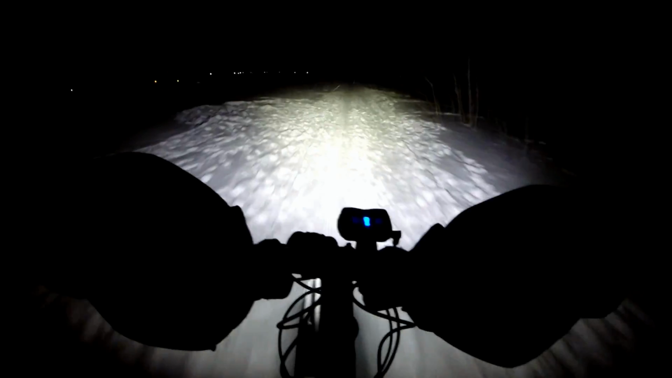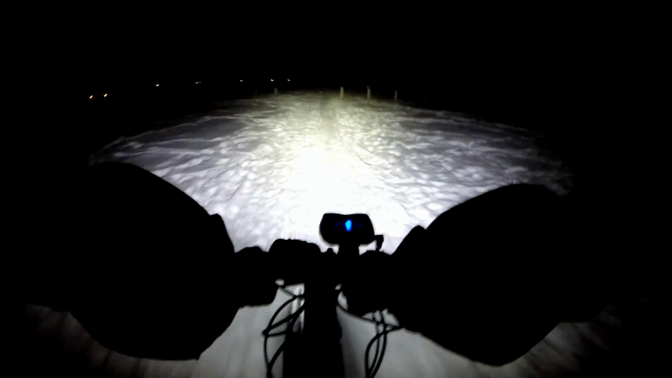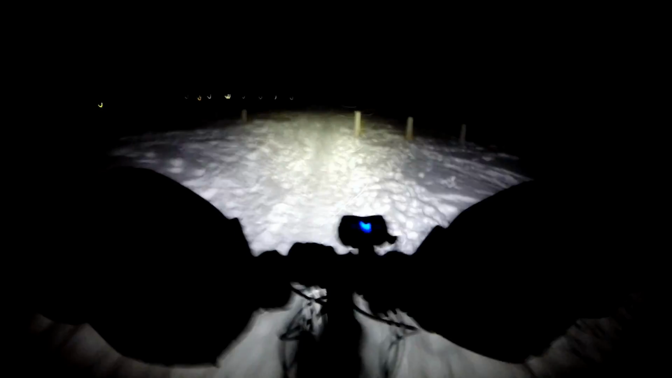So in these kinds of temps, for long rides, it's probably better for me to use platform pedals and a heavier duty set of winter boots and flats, as opposed to these cycling shoes with shoe covers. But it's hard to give up the performance of clipless.